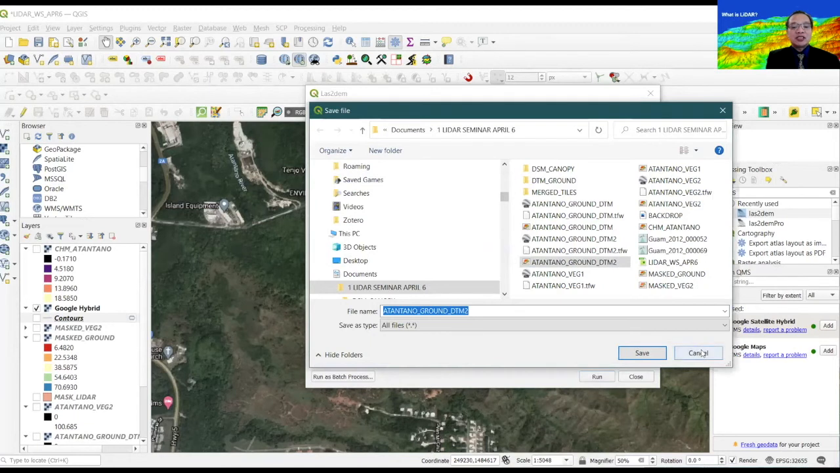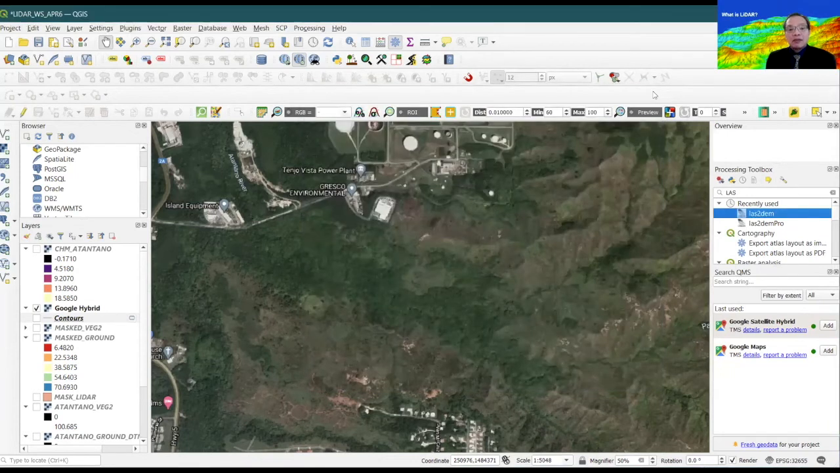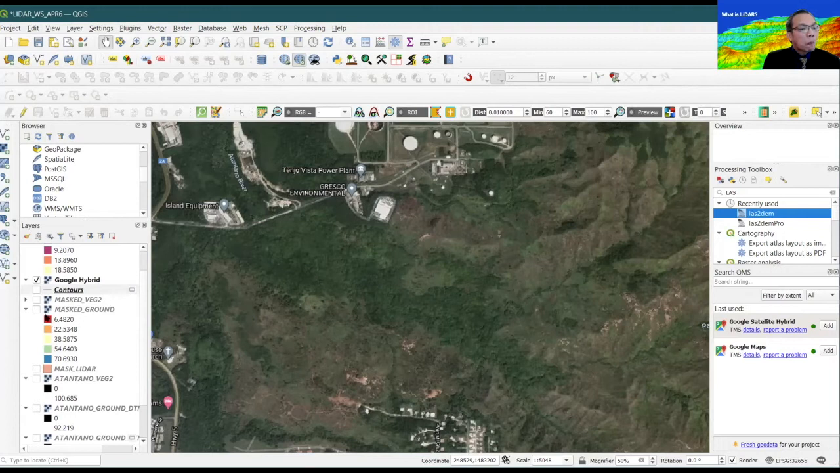So what I will just do is basically load those data sets. This is just a quick run through on how you actually convert a LAS file, which is a point cloud data, into a TIFF file, a DEM. So let's look at the DEM right now. If I load that converted DEM, it actually should look something like this.